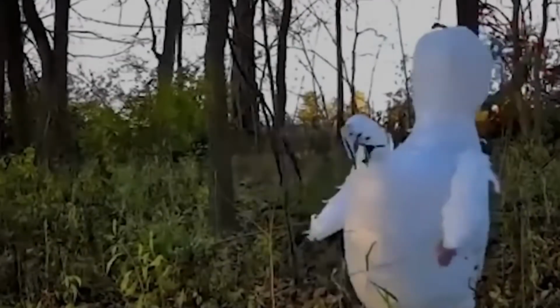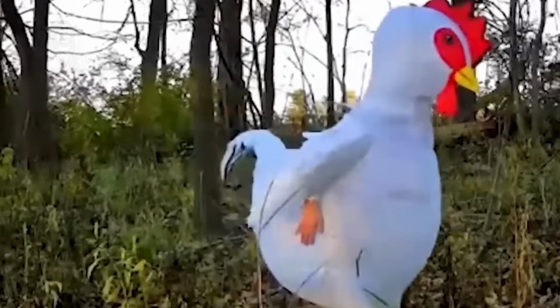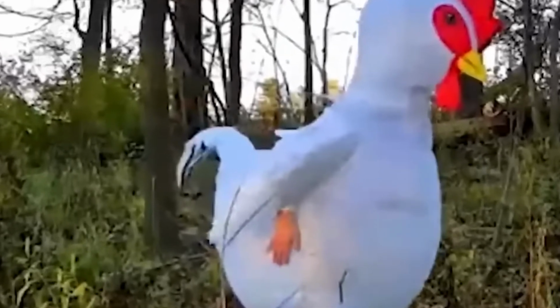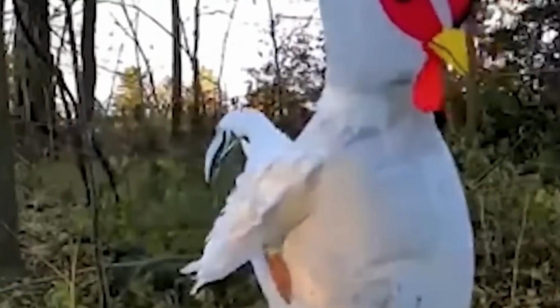This footage from Ohio shows someone dressed in a chicken costume walking through the woods, playfully flapping his hands up and down, and jokingly singing a popular biblical song. A man in a ridiculous costume, seemingly lost in his own world, knows that a camera is watching him and even comically dances for future viewers.